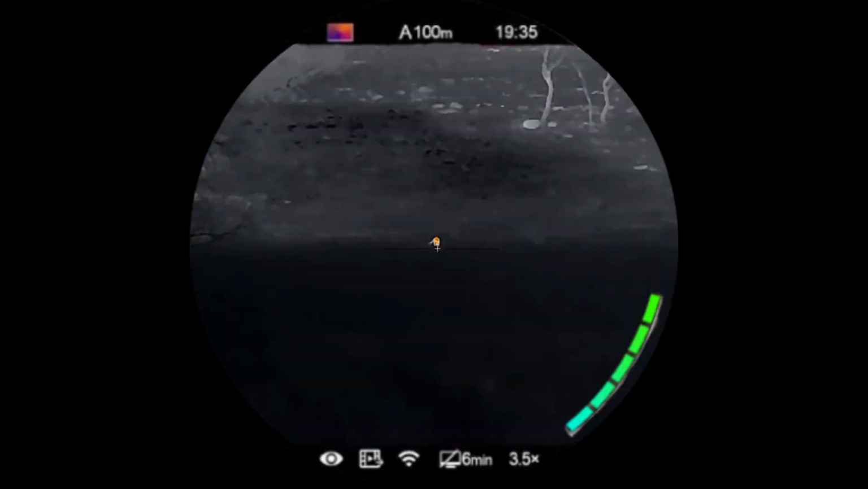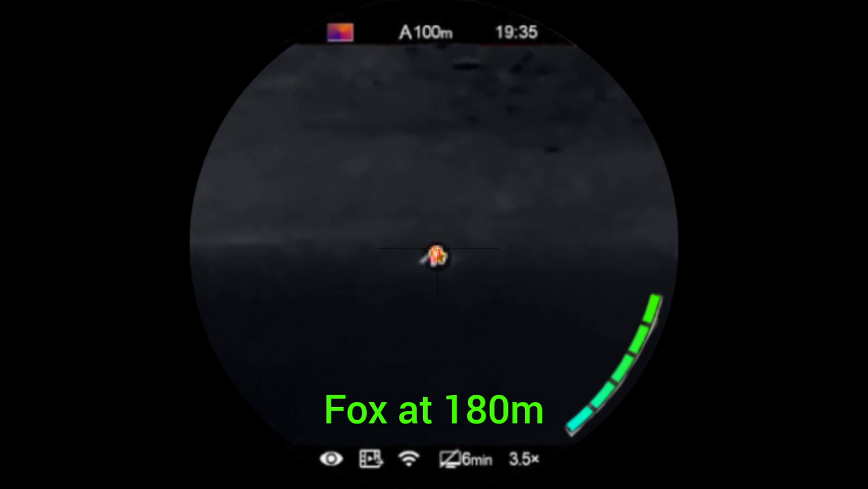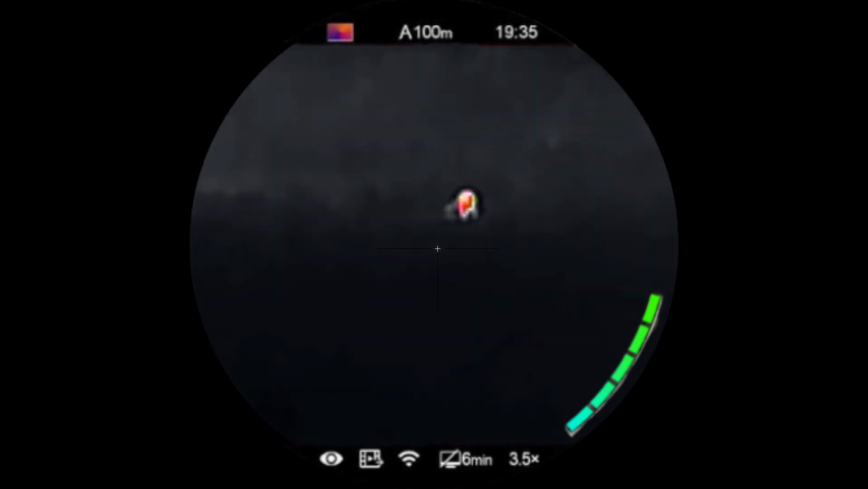Don't know what happened to the one that I was looking at prior to this, but it just disappeared in that moment, and I'd seen another fox in the distance, and I was fortunate enough to get him as well. Crossed the creek bed again to confirm and take my photo of that fox. Probably about... maybe I'm going to pretend to guess the distance.